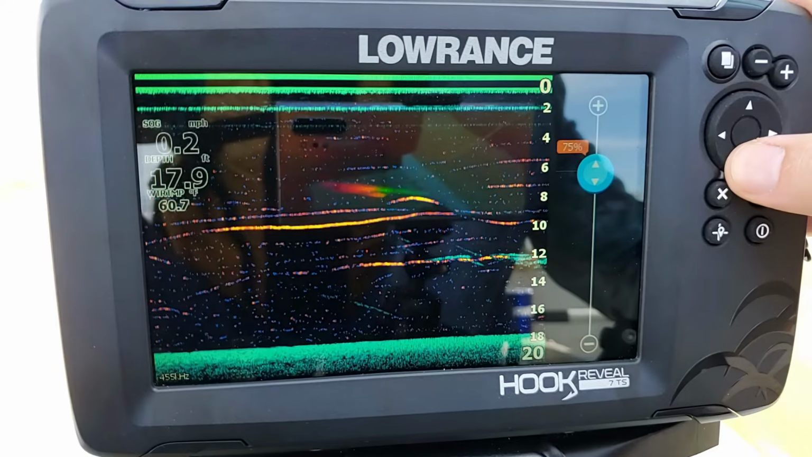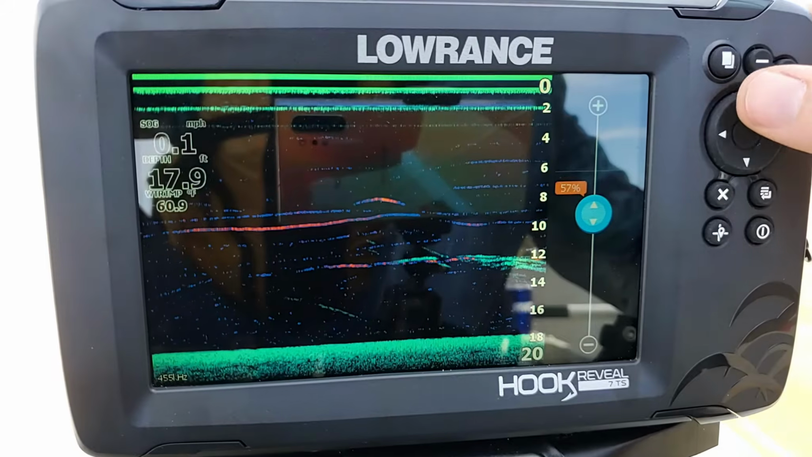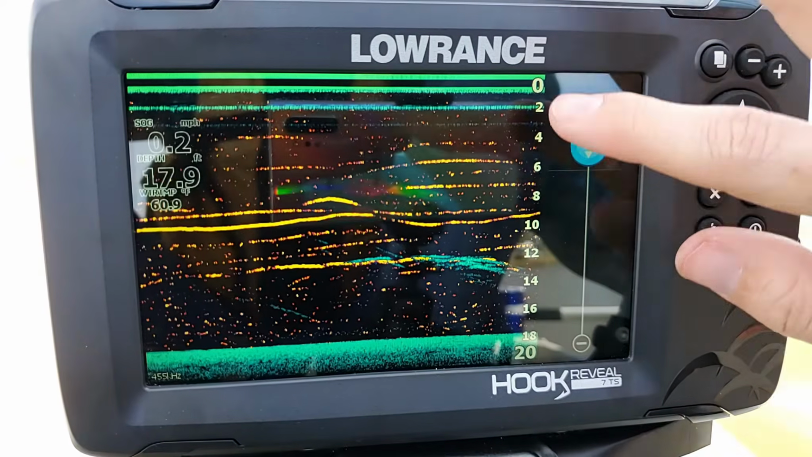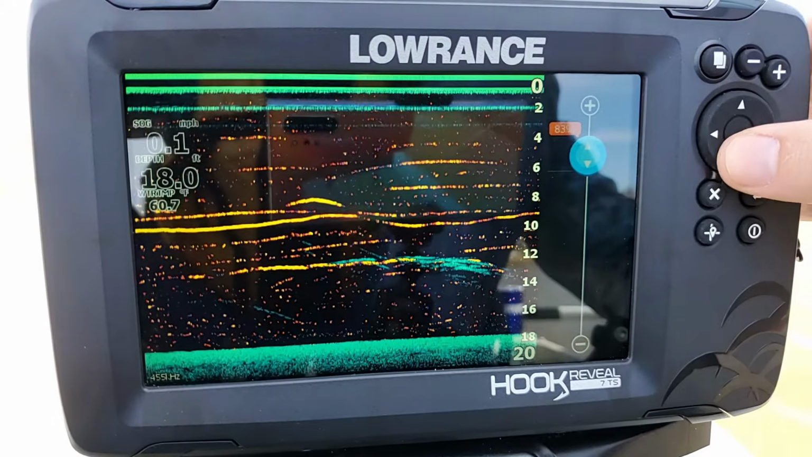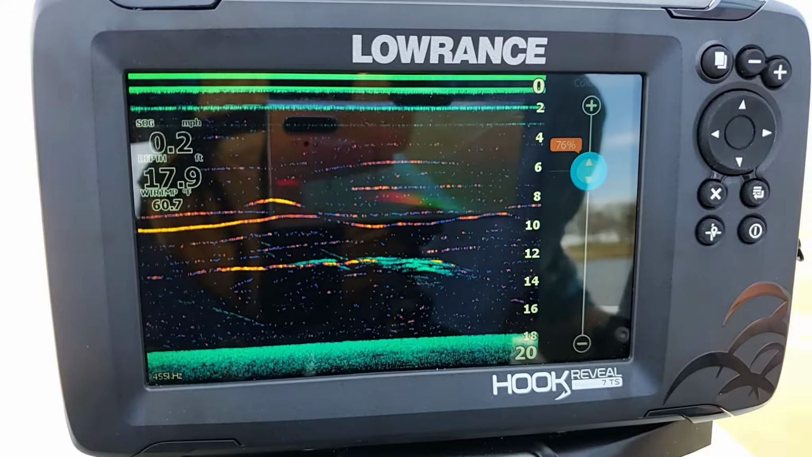Now we also have our color line. This one is just going to turn all of the imaging we have here more blue the further we go down. The higher we go up, it's going to turn things more yellow. I like having it where the default is. It gives me a nice mix of colors on the screen.